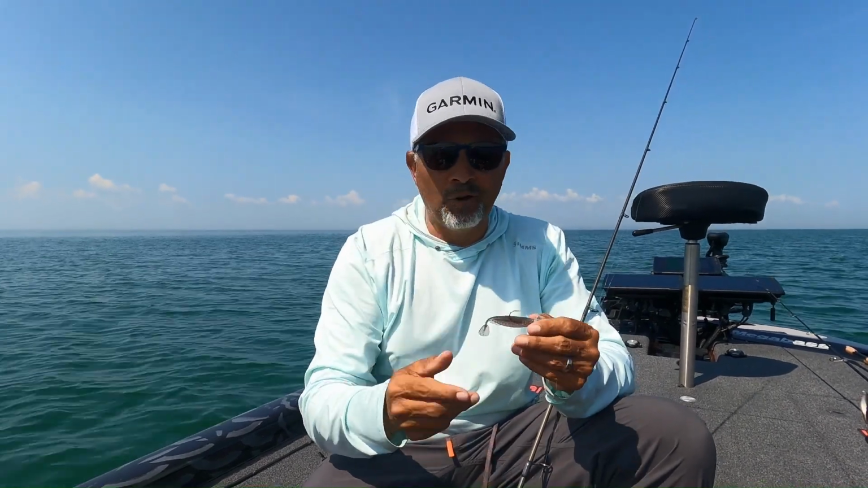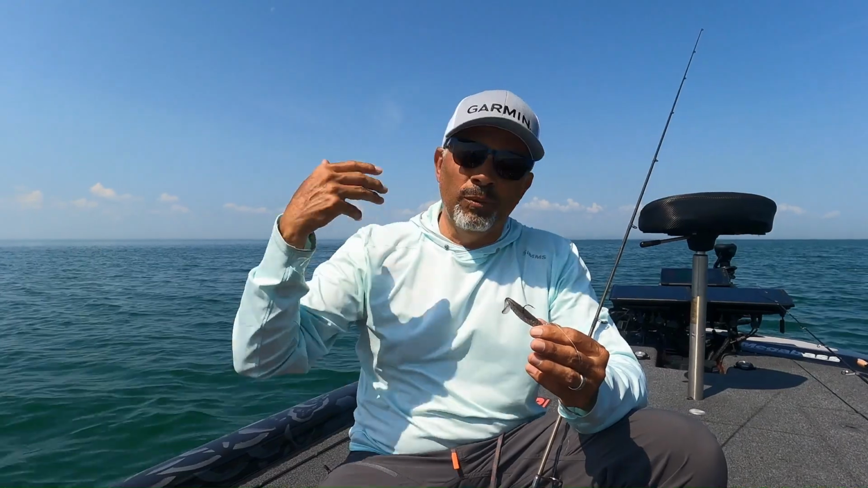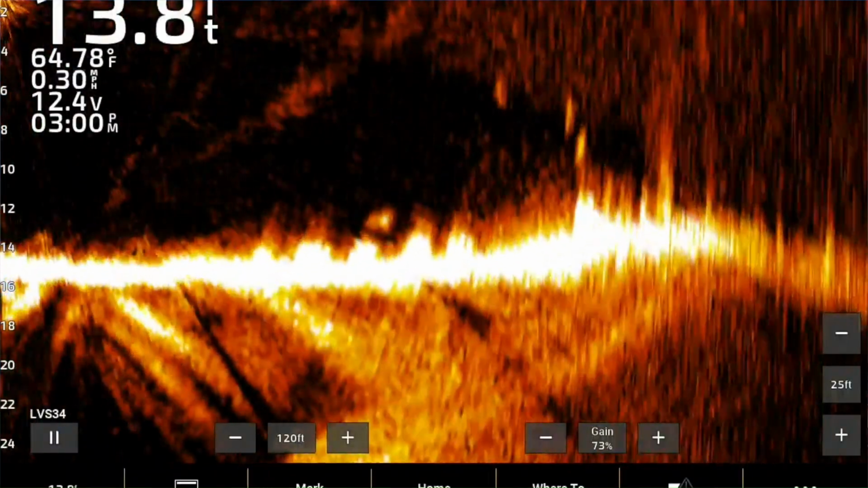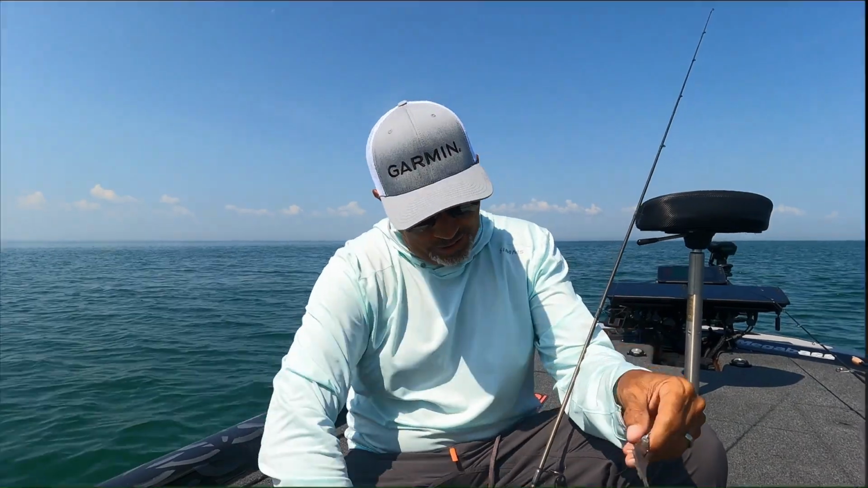The thing about this paddle tail, this Spark Shad, is it's got a real subtle action, very natural in these clear lakes. If you're fishing a dirtier lake, you might want to go to something a little bit more aggressive, like a Keitech Fat or something like that, that's got more of a thump. But in clear water, these natural swim baits like this Spark Shad are real key.